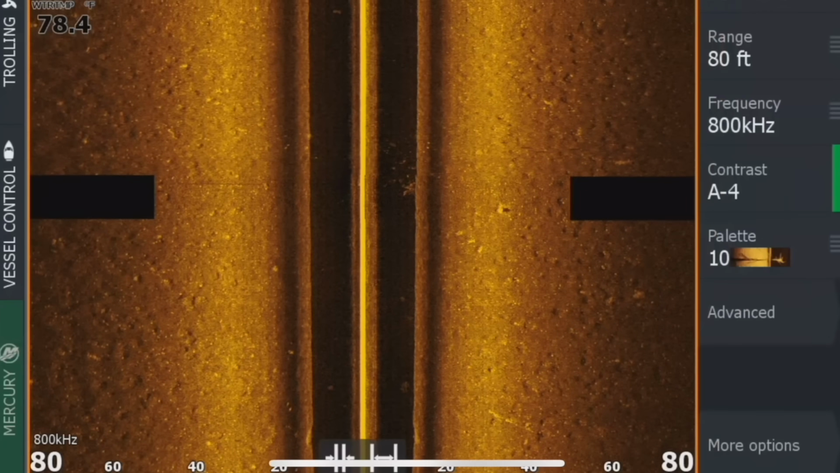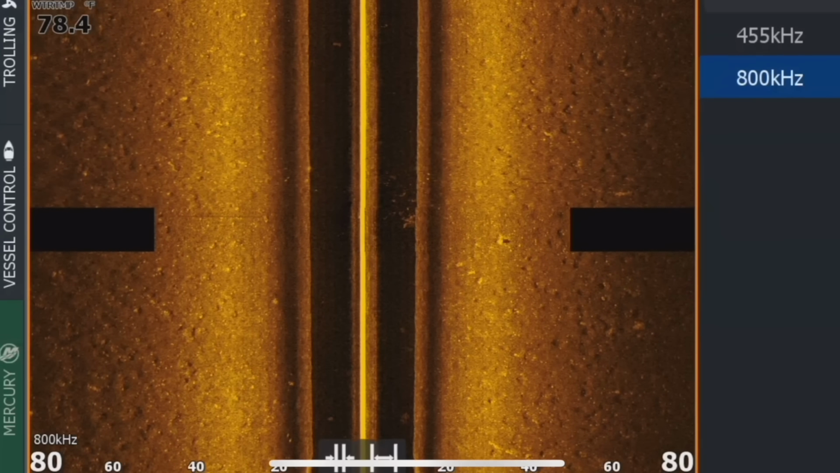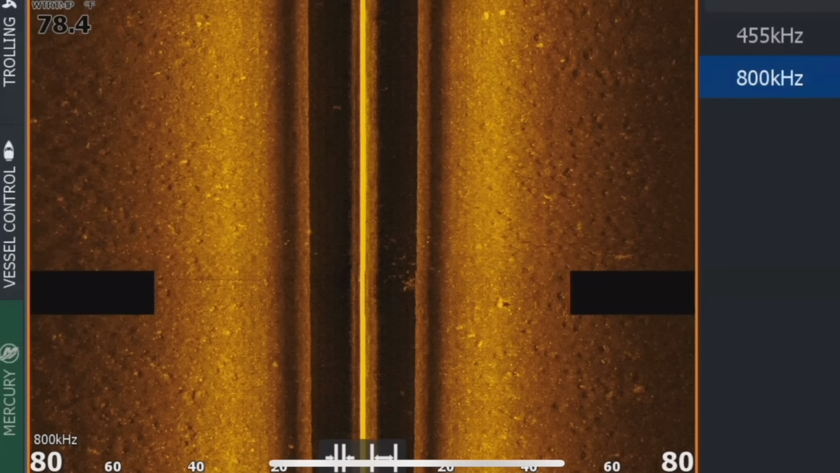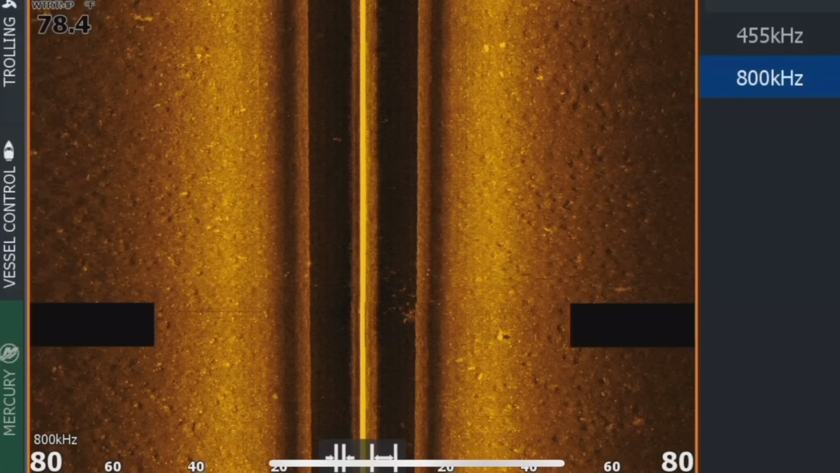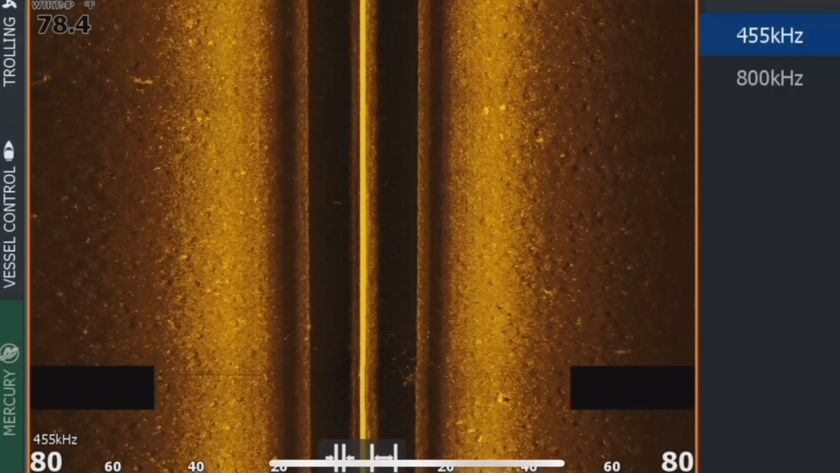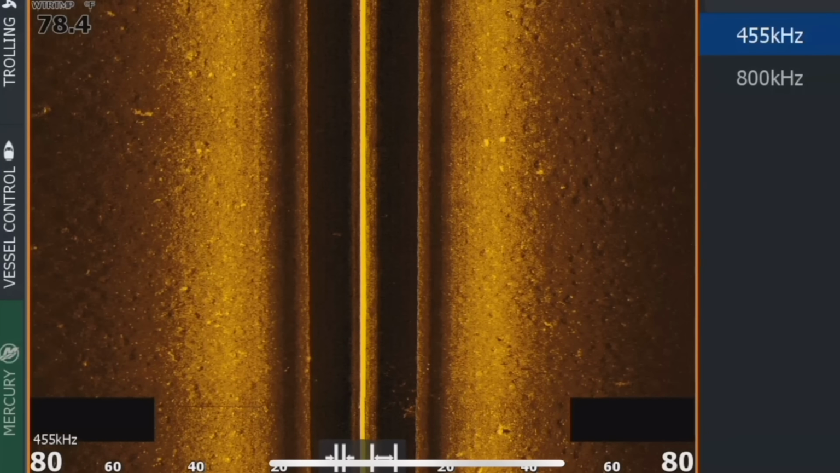And then your frequency, that's going to depend on the type of water you're fishing and the type of image you want. The higher the kilohertz you have, the clearer that your image is going to be. But you're going to lose range. So if I go to 455 here, you're going to see this screen like blows out immediately.